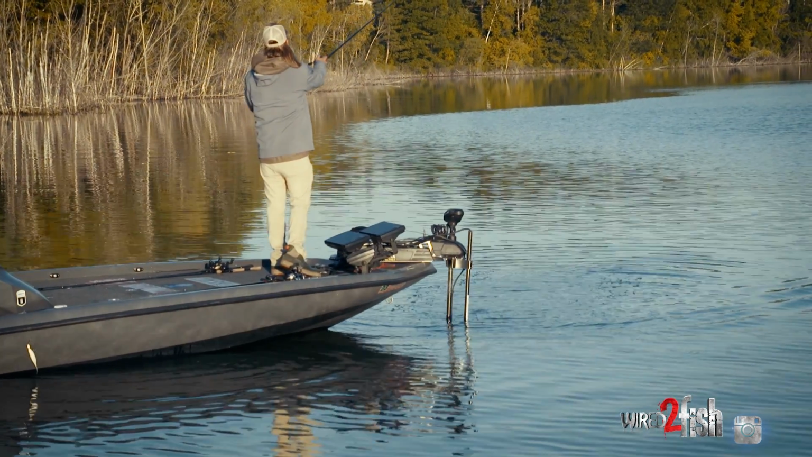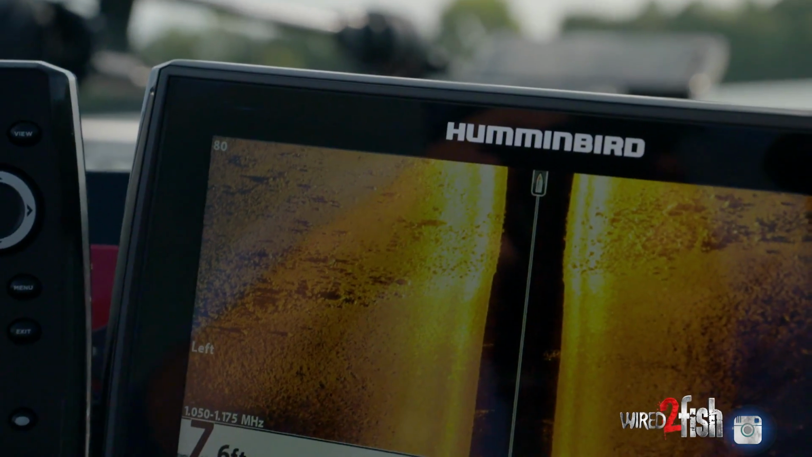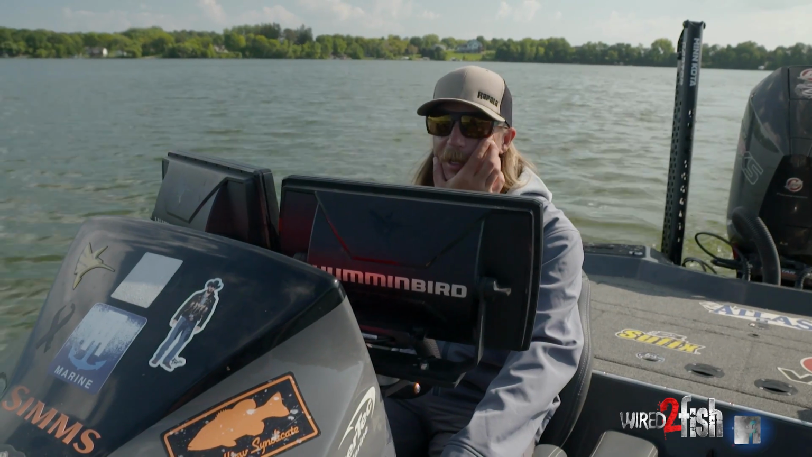But definitely really pretty rock in here. Super, super hard bottom, nice little ridge. So you got composition change, depth change, and good structure. So it's kind of got everything you want. It's side imaging, something I couldn't do without.